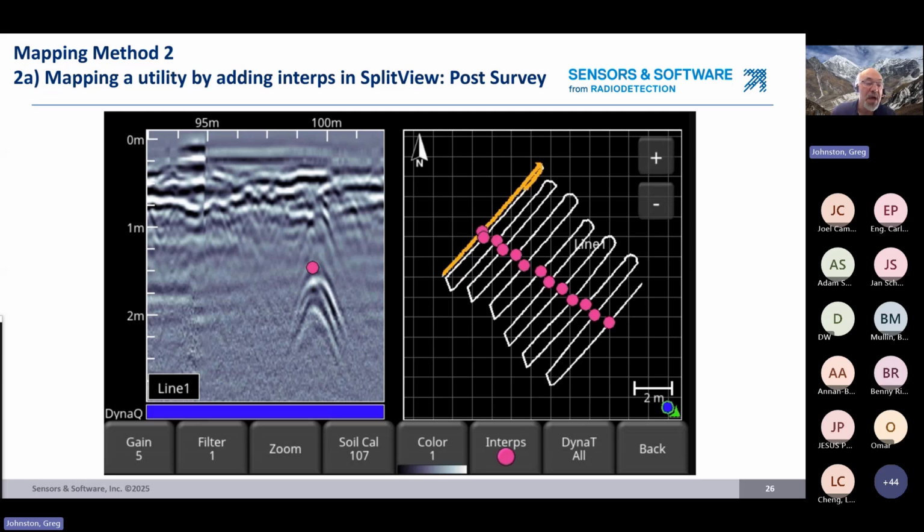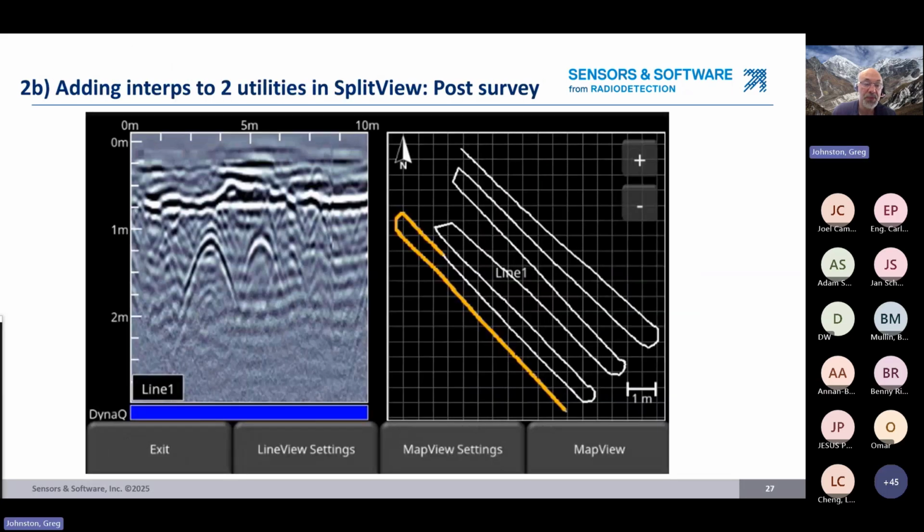So that's the method. And so we're going to do this in different scenarios here. So this is as simple as it gets, following one hyperbola across an area. Let's move on to another situation. So here's an example of adding field interps to 2 utilities on the split view screen.